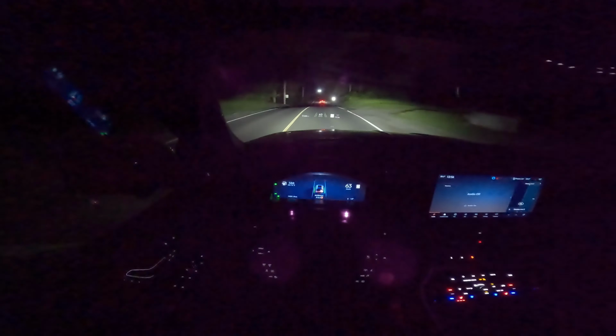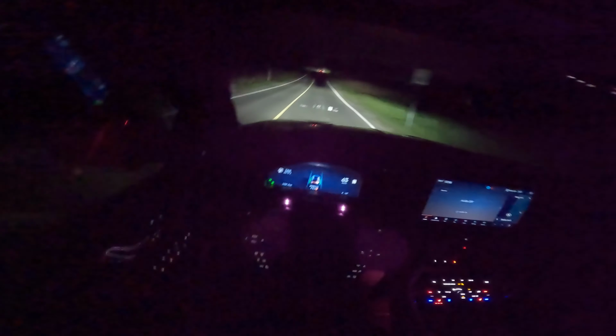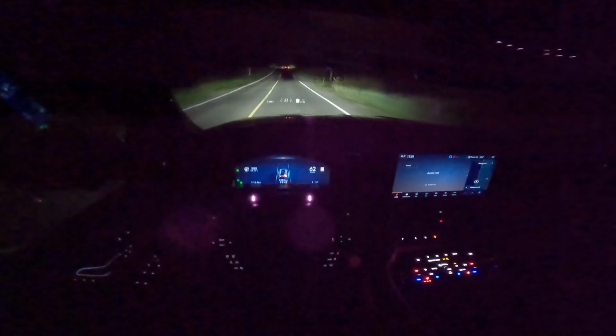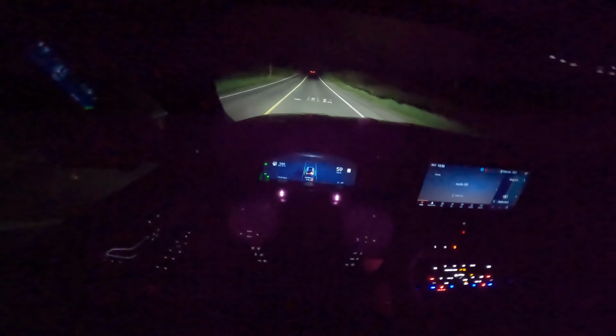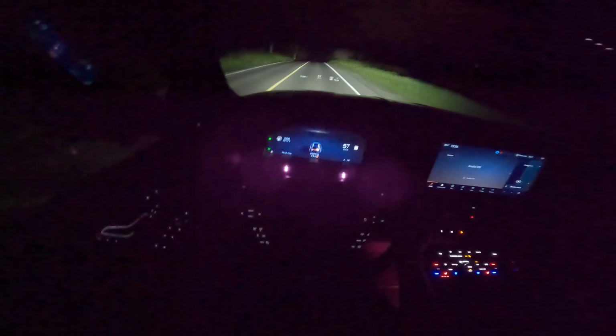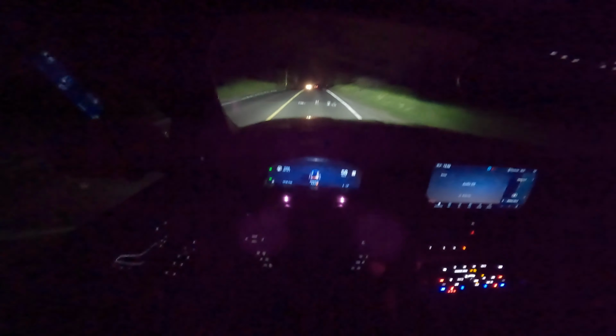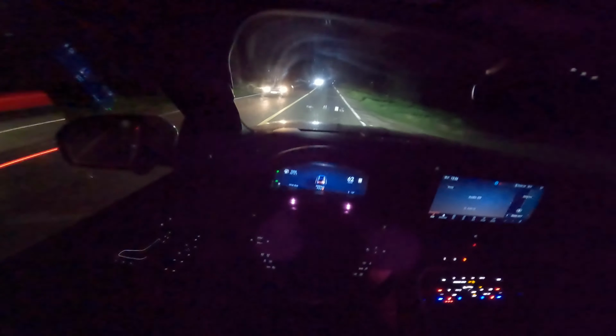The automatic high beams are already enabled. Of course, with the car up ahead, they're not going to turn on instantly, but maybe if I increase the gap a little bit, we will be able to see them turn on and off. Let's see, maybe right here. Nope, other car's coming. But we're going to compare them in a second. No worries about that.